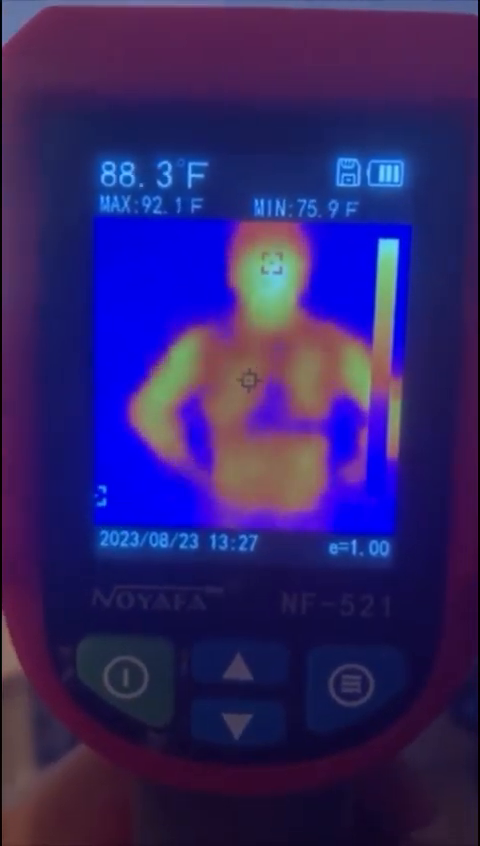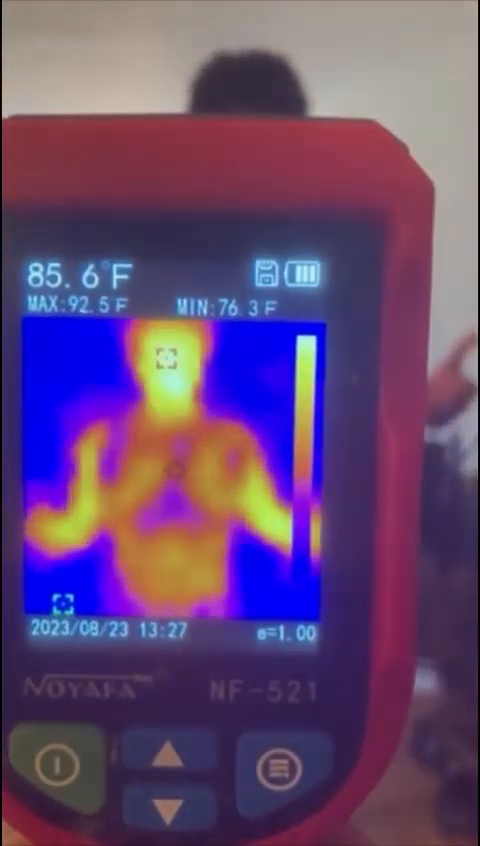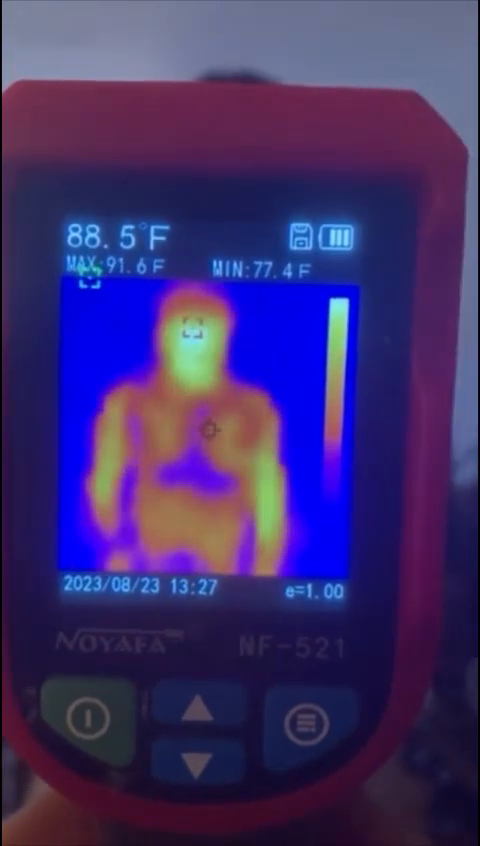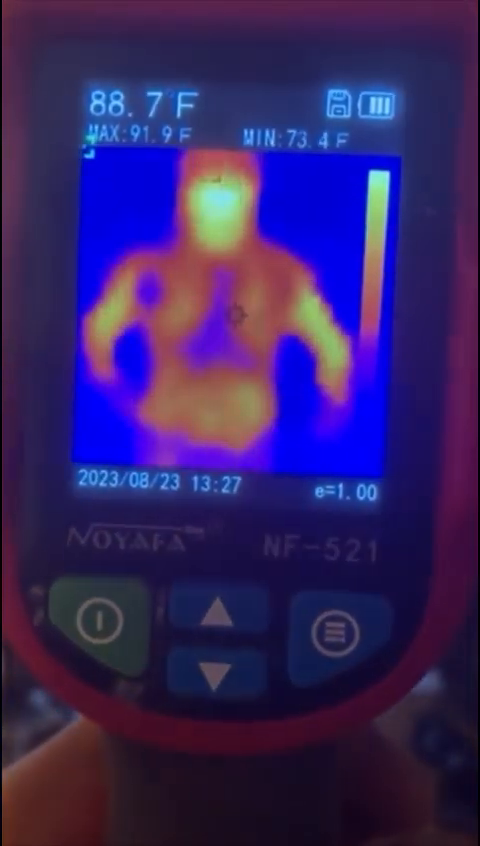Now, here's what I also want to do. Okay, so I just put on a lead apron. This is a lead apron, the very same lead apron that you would probably wear when you would go and get an x-ray, MRI, whatever the case may be. Now, I don't have on a shirt, so maybe some portion of my body heat is going to come through the lead apron.